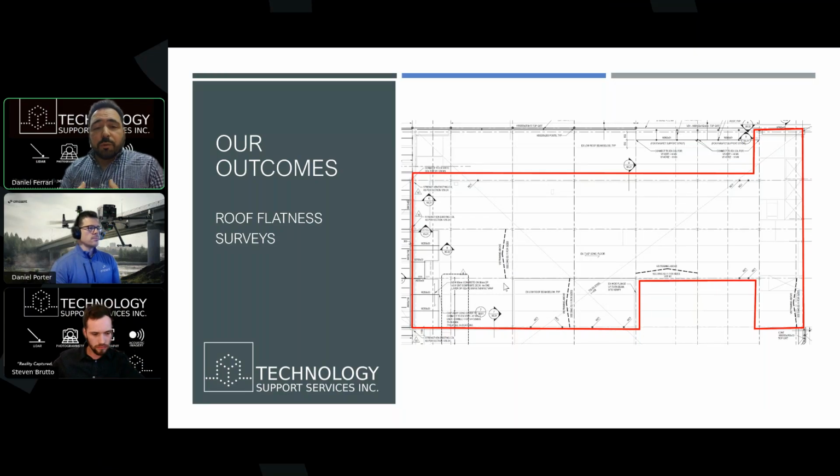We know this as building envelope consultants because fundamental to any roof reconstruction is the actual roof deck. That roof deck, if it's permanently deformed, is going to naturally provide areas of low spots. If you don't account for that prior to your design, you're going to have a problem post-construction. So our solution here was very simple.